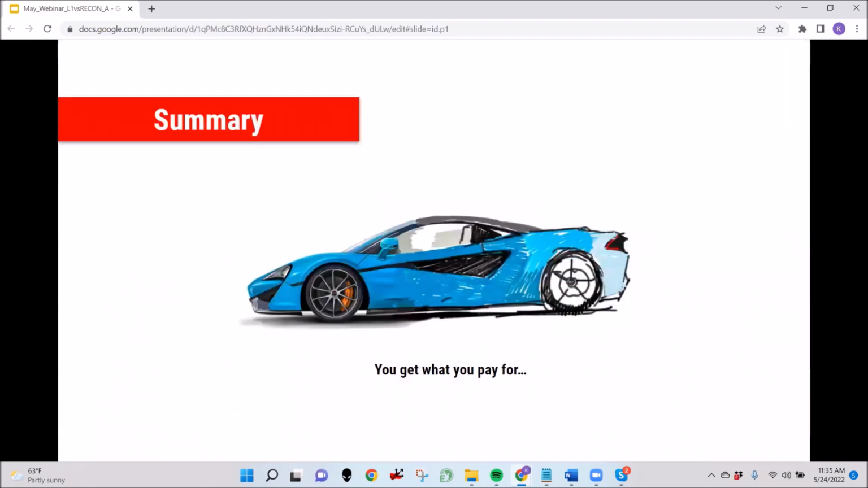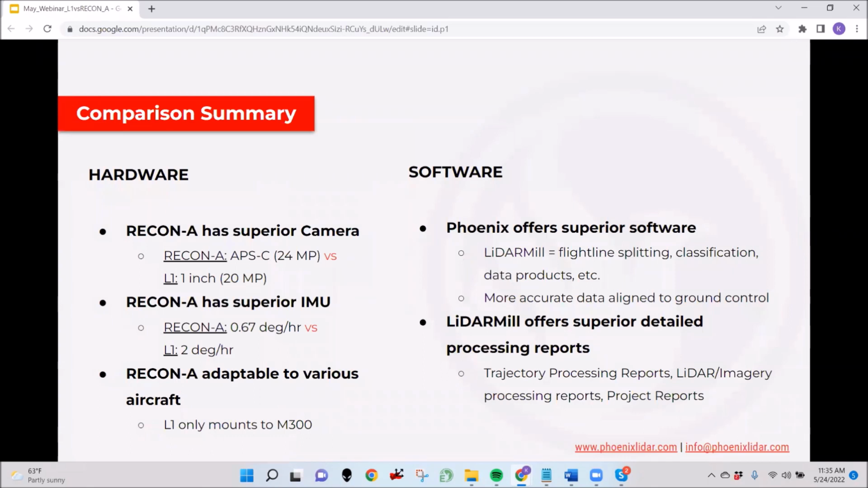So in summary, you truly get what you pay for. And to run through the differentiators, for hardware, the RECON-A simply has a superior camera. It offers you 24 megapixels versus 20 megapixels. You get better, more accurate data using the RECON-A's superior IMU, 0.67 degrees per hour versus the 2 degrees per hour that the L1 offers. So significantly less drift in your inertial navigation trajectory.